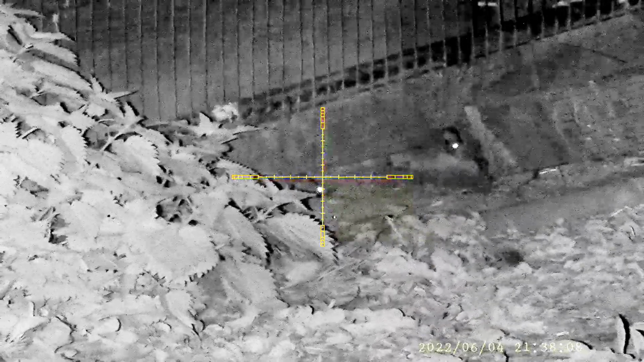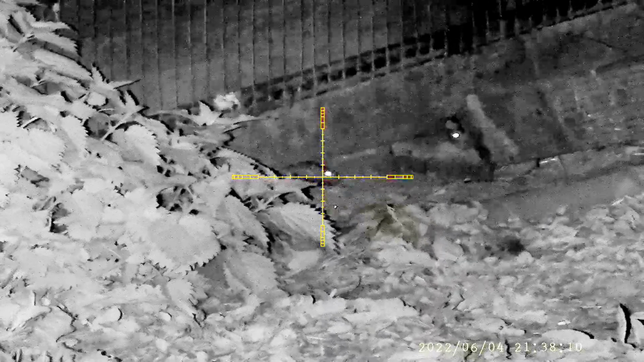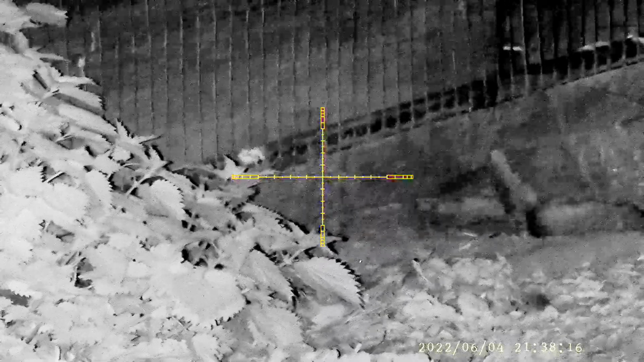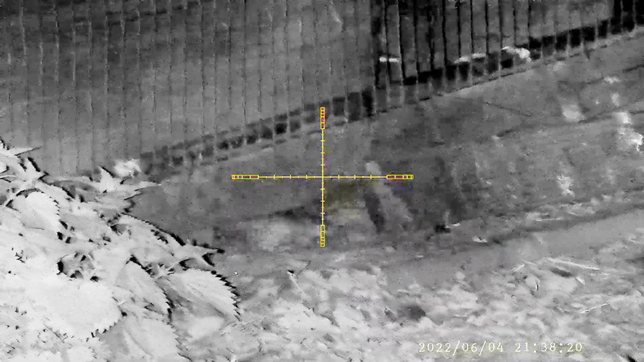Now this rat off to the right, I was convinced it was one I had already shot until I shot this other one, and then it promptly disappeared. So obviously it was just watching what was going on.